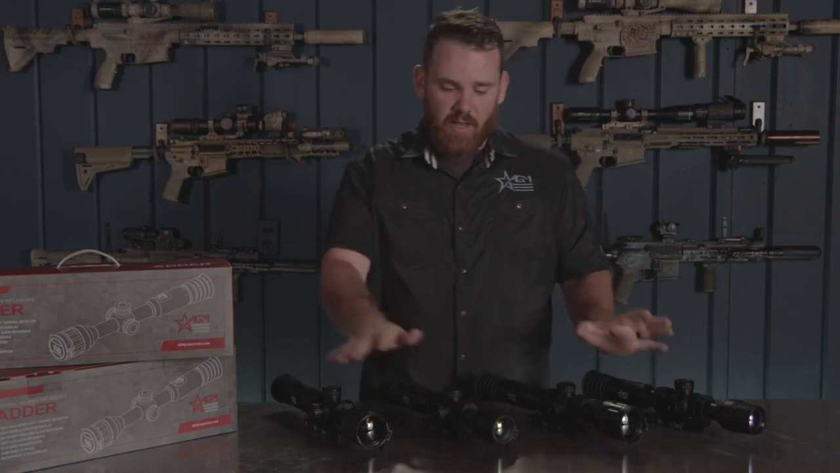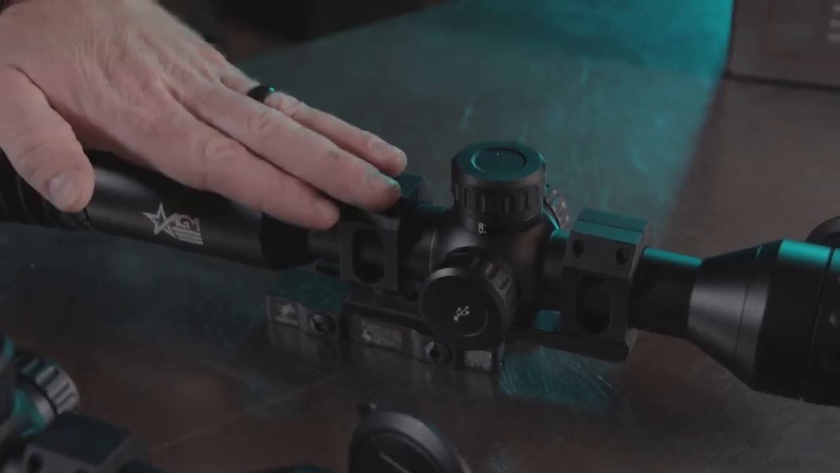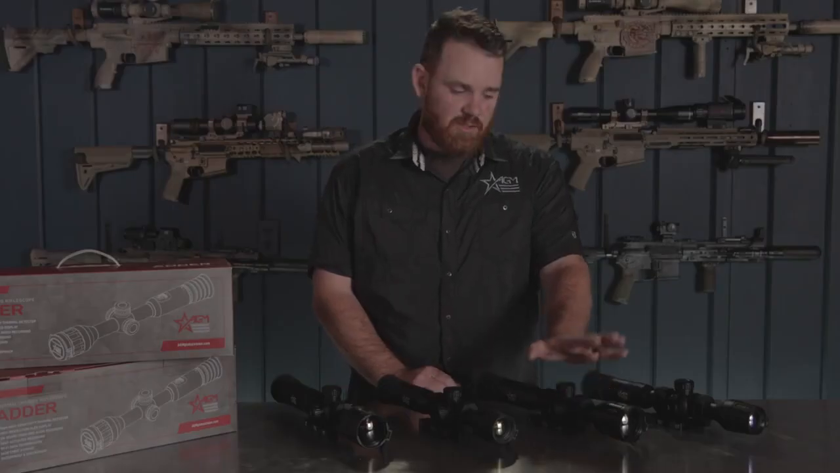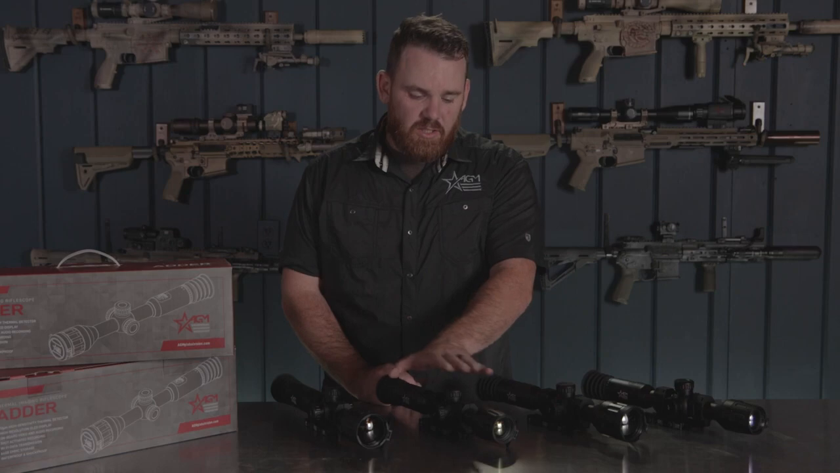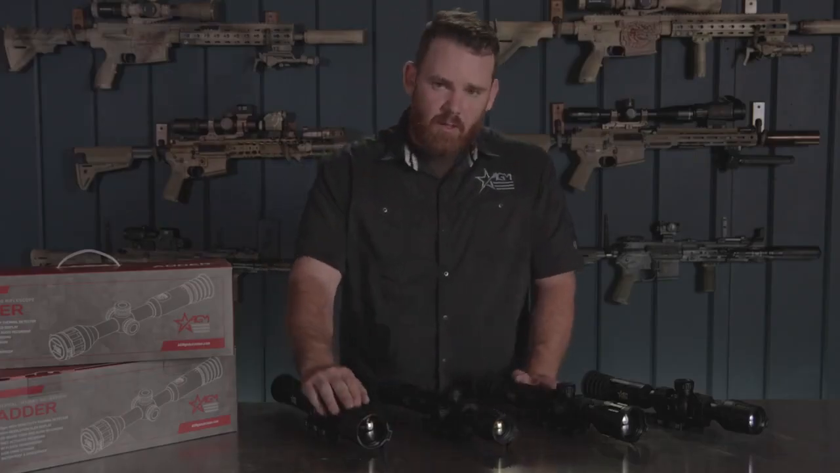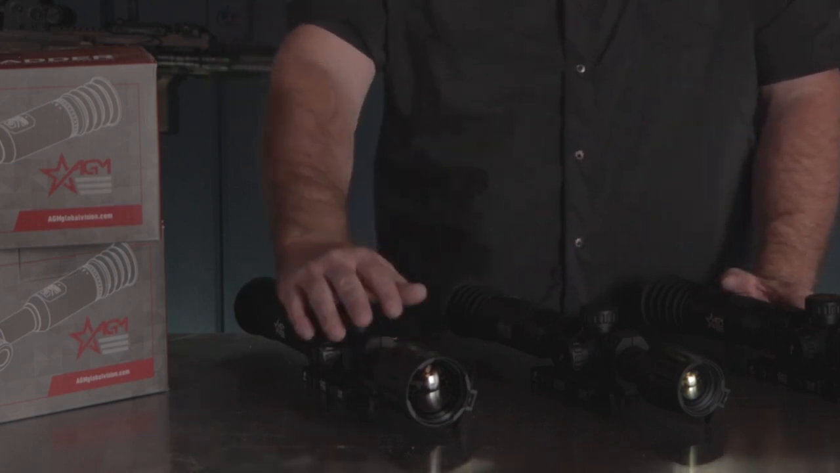Now the Adders are also quite a bit heavier and less compact than our other thermal scopes, and they also come with varying degrees of objective lens sizes. In the 384 resolution model here on my left, we have a 35mm objective lens. The base magnification on that is 3 power. Moving over to the 50mm objective lens with that same 384 resolution, the base mag is 4 power. Coming over here to the 640 unit, the 35mm objective lens gives you a base magnification of 2 power. And then over here on the 50mm objective lens on this 640 resolution unit, the base magnification is 2.5 power.